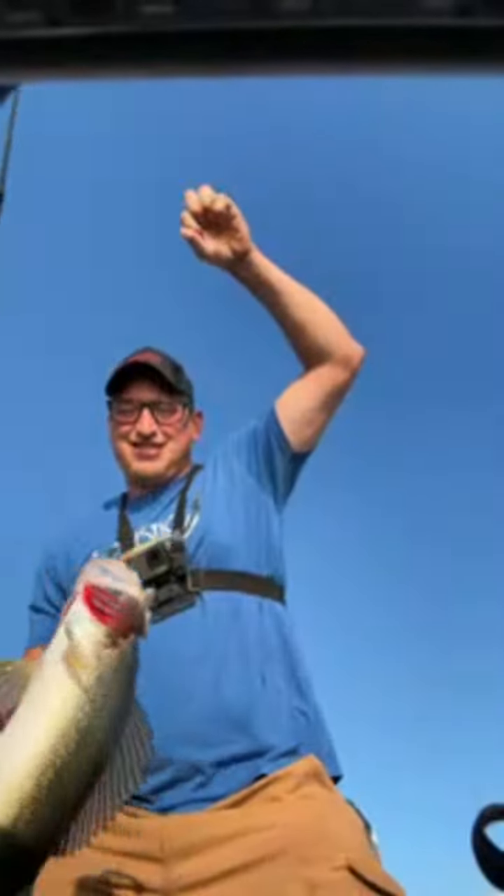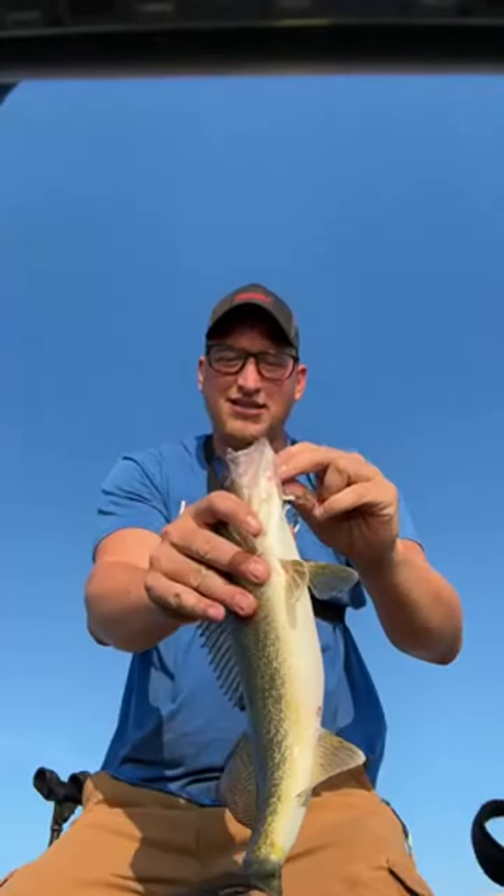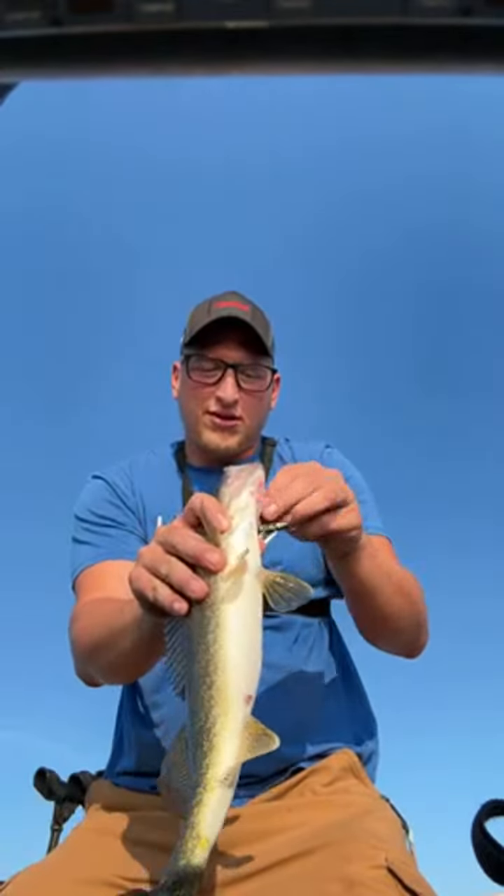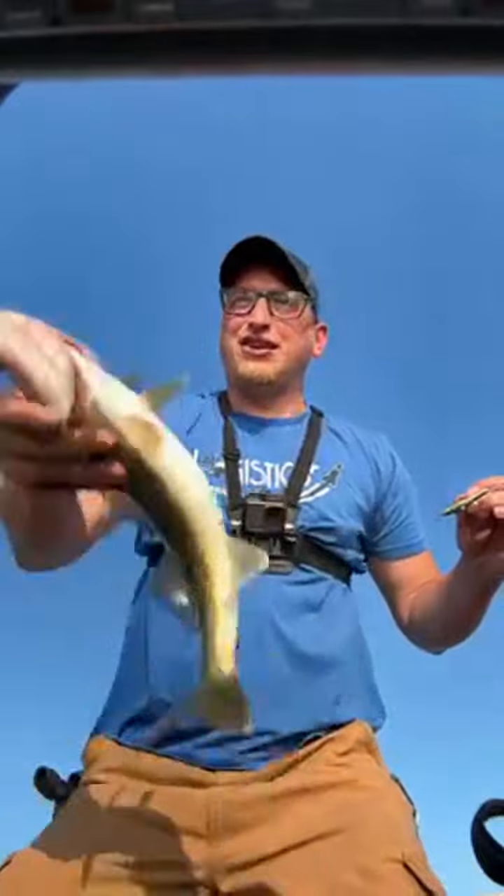This is another good fish. I'm probably gonna put this one back. Just using the jigging rap. This one's only 17.